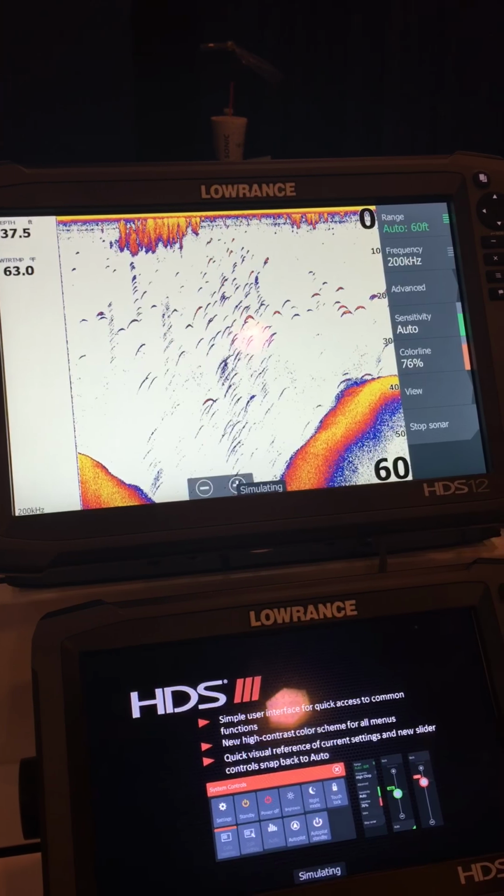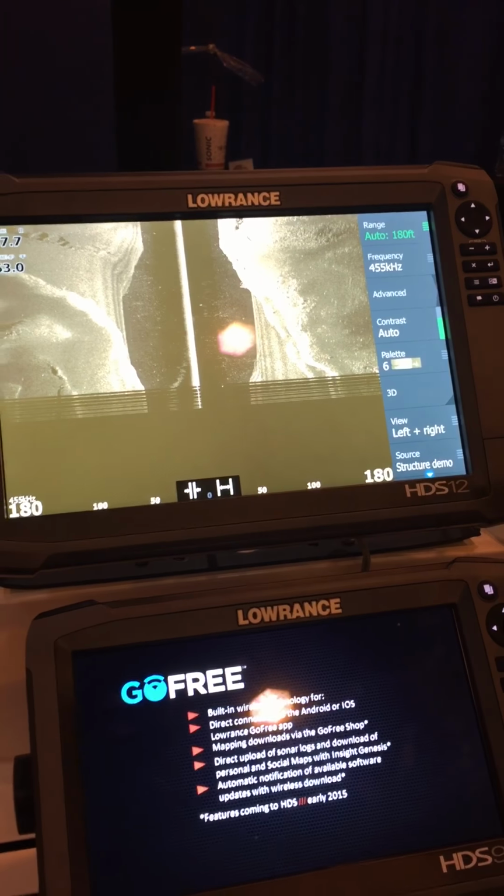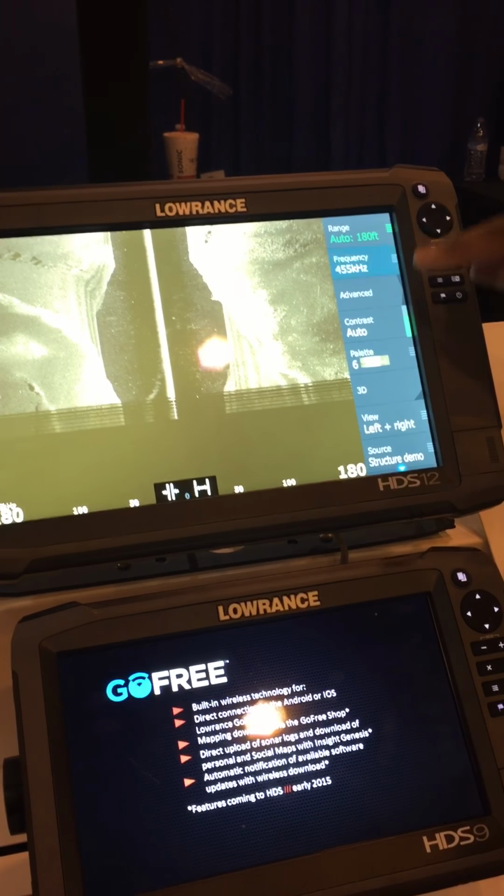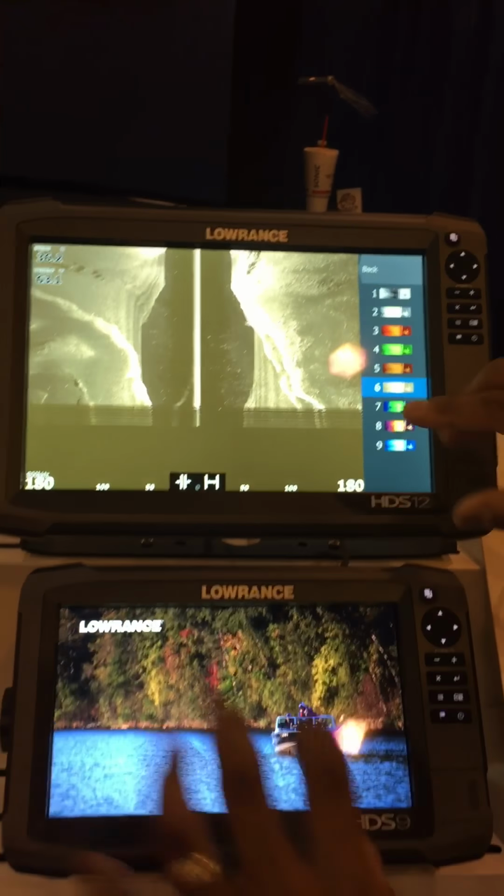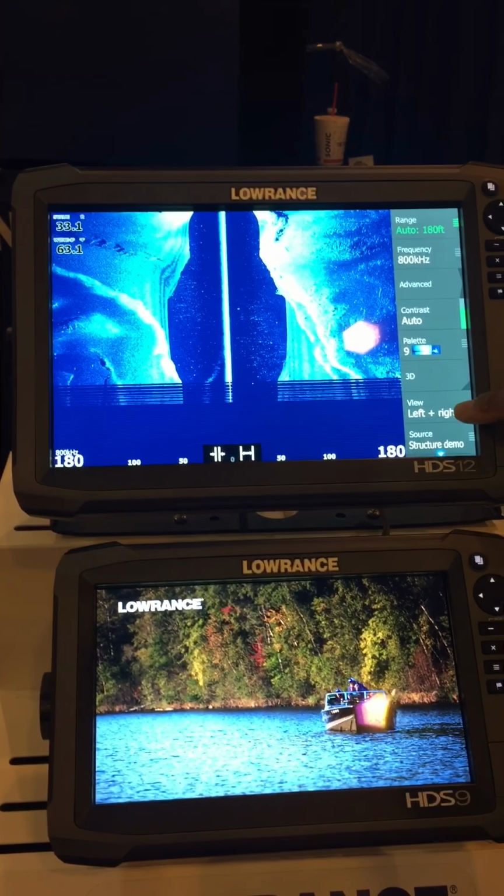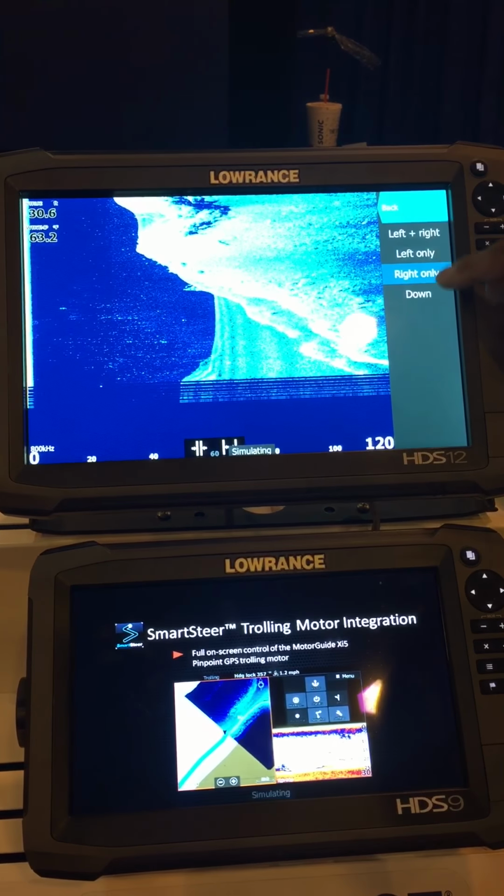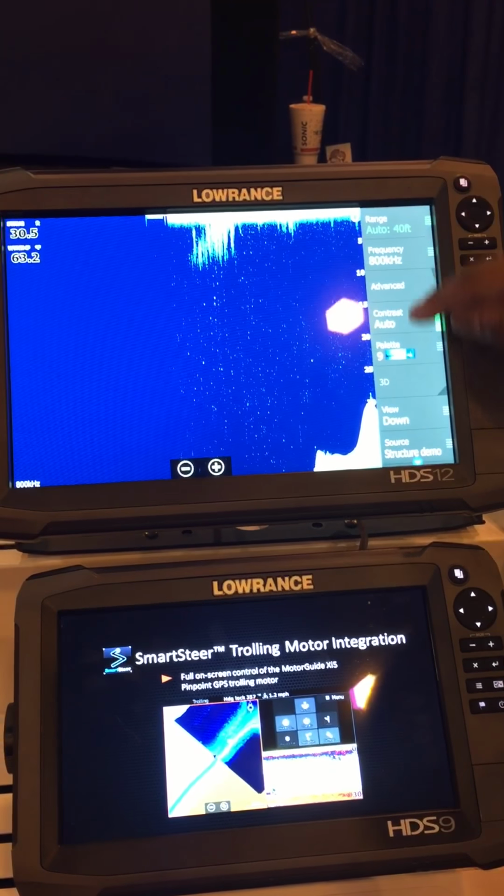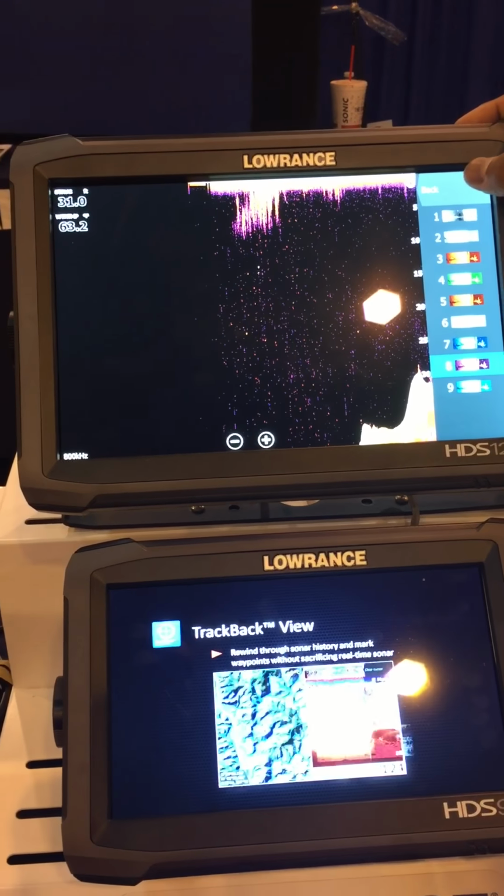The other setting, like I showed earlier, is the structure scan. The structure scan on this one is a little easier to change, because once you go to the structure page, you just hit frequency and switch between 800 and 455 kilohertz. The other thing is you can set your palette. On side scan, I like to use 9. And then if you want to change your view from side to right only, or even down, you just hit the view and change that to down. Now on my down scan, I prefer number 8. It helps me pick up my structure and cover better.